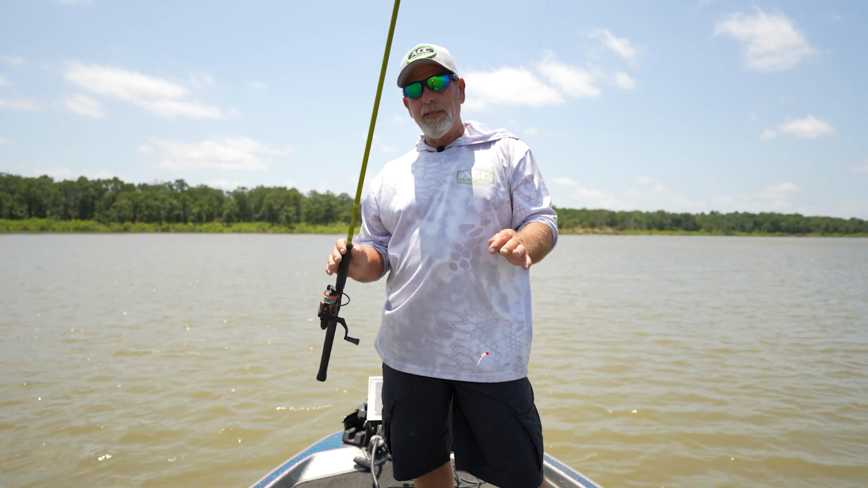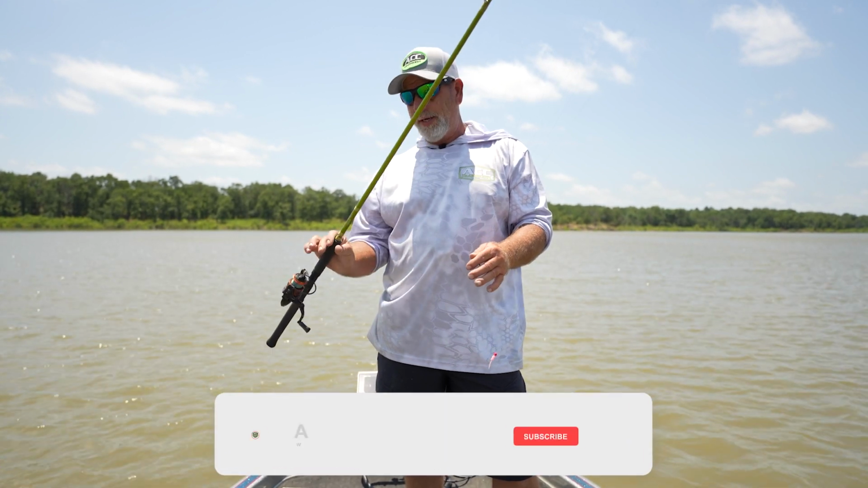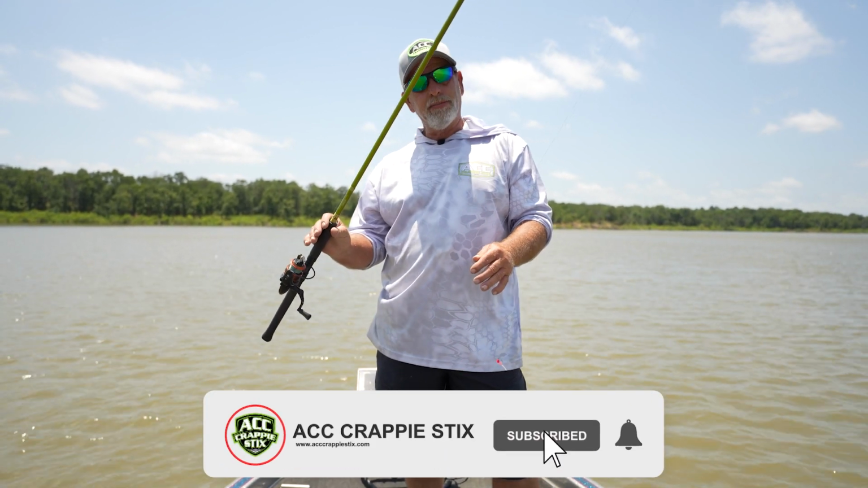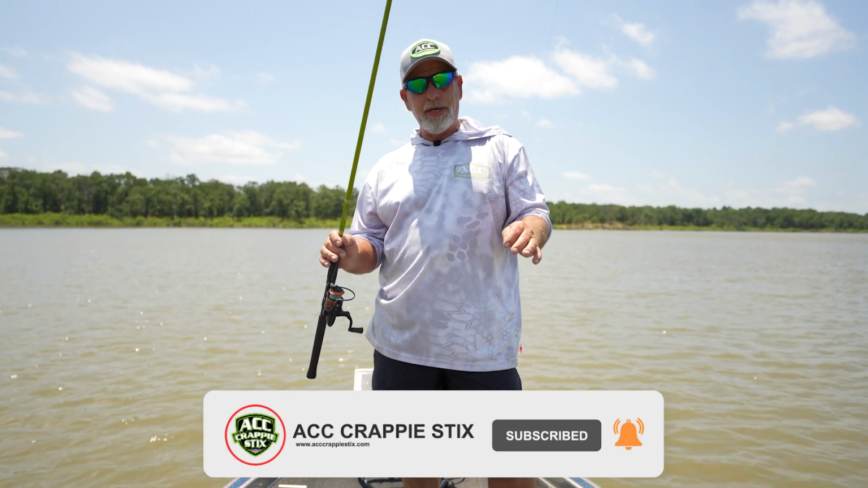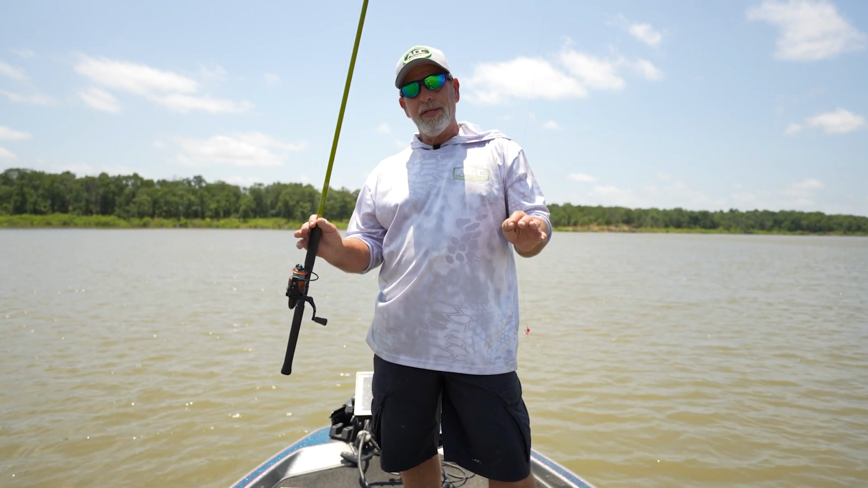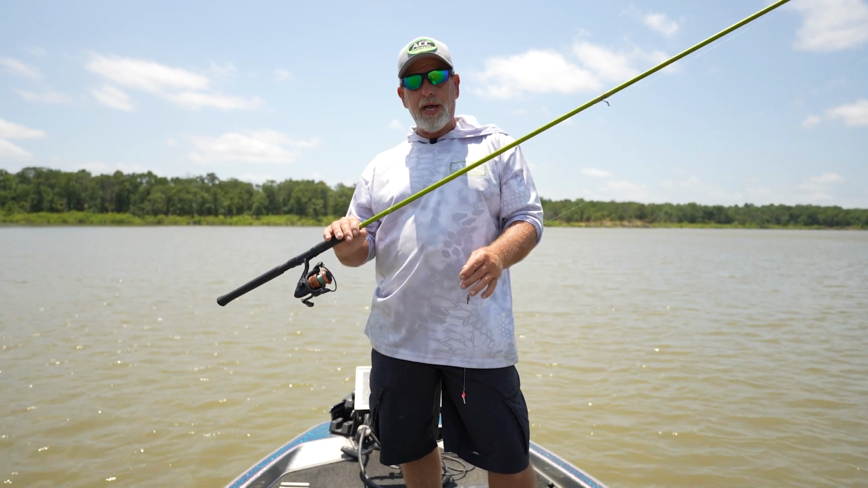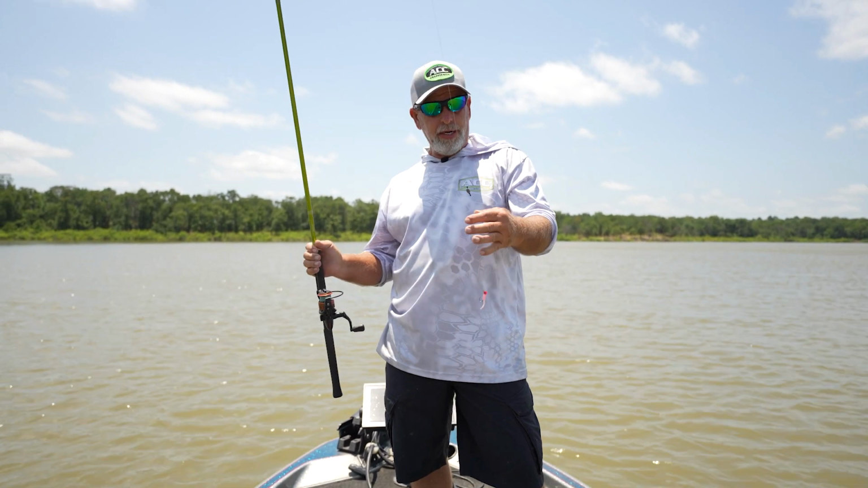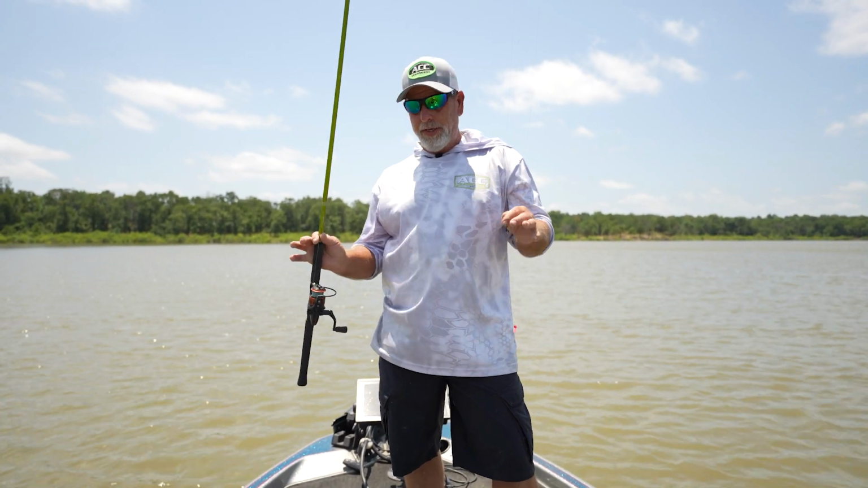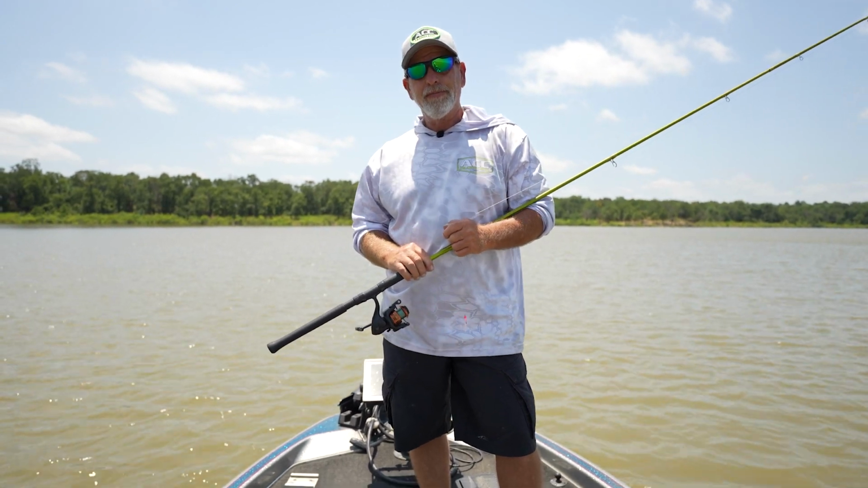They're lightweight. Just about everybody that's in my boat can handle these rods all day long. And I know most of the clients, when they get out, they end up ordering them. So the ACC rod's super light, they're sensitive. I've got 40-pound test on right here, and it's 9 thousandths diameter. So this rod right here will handle anything that we bring in the boat.